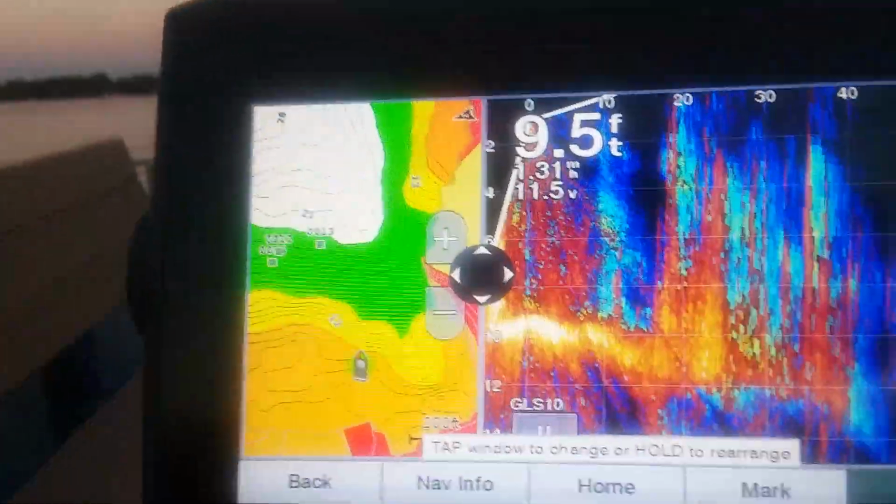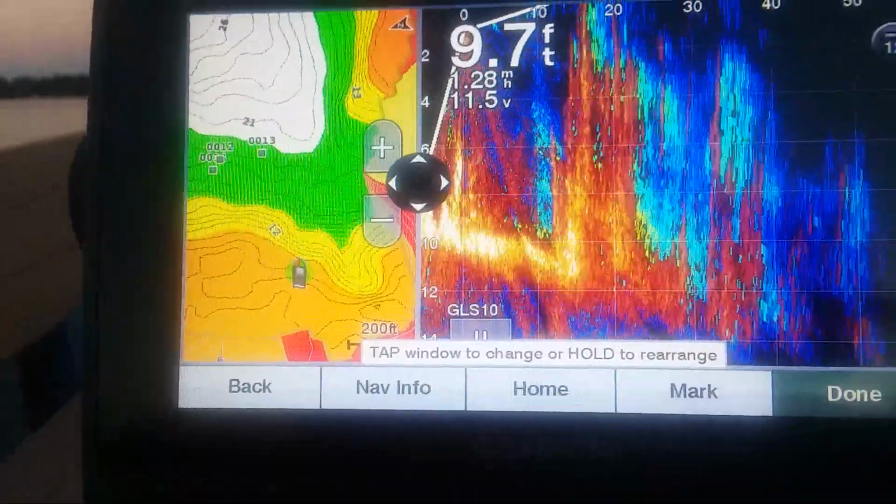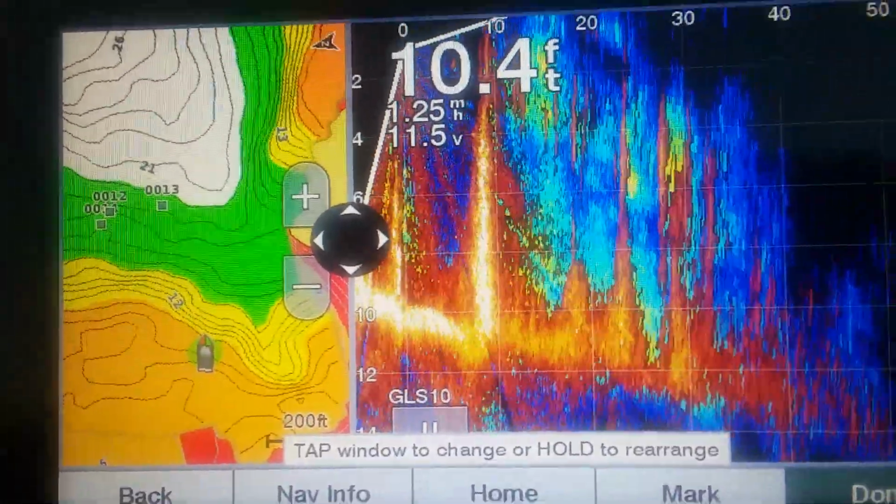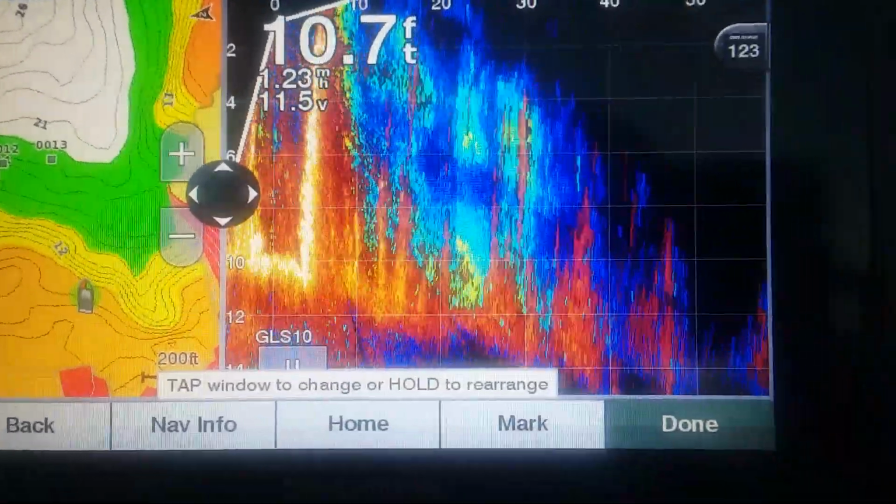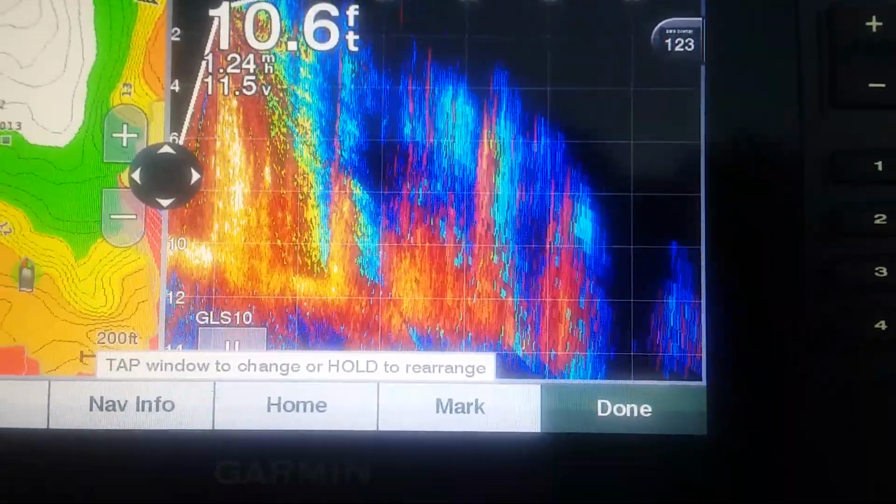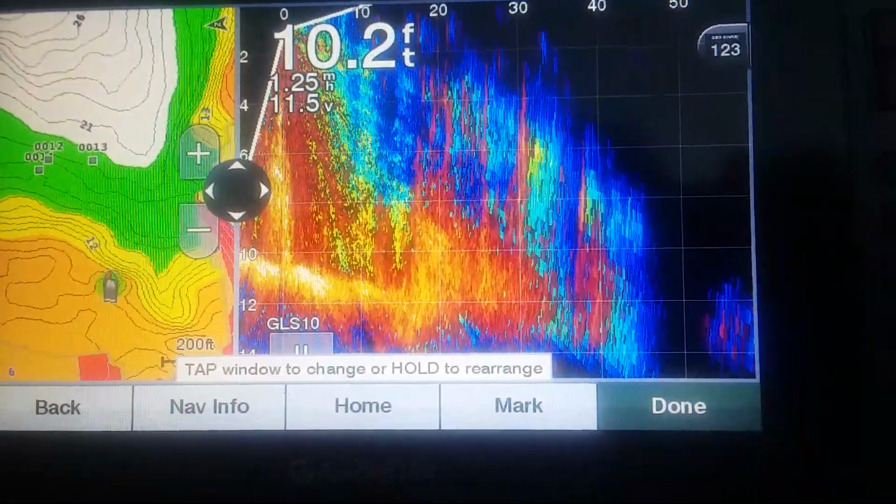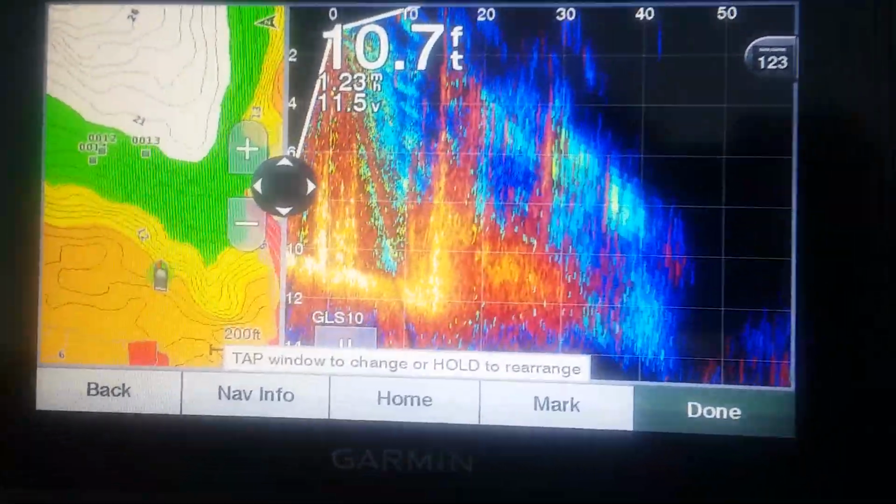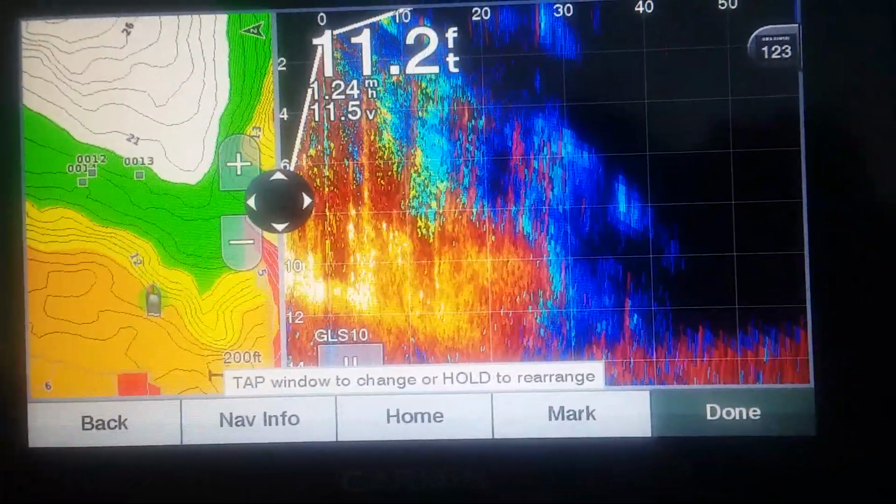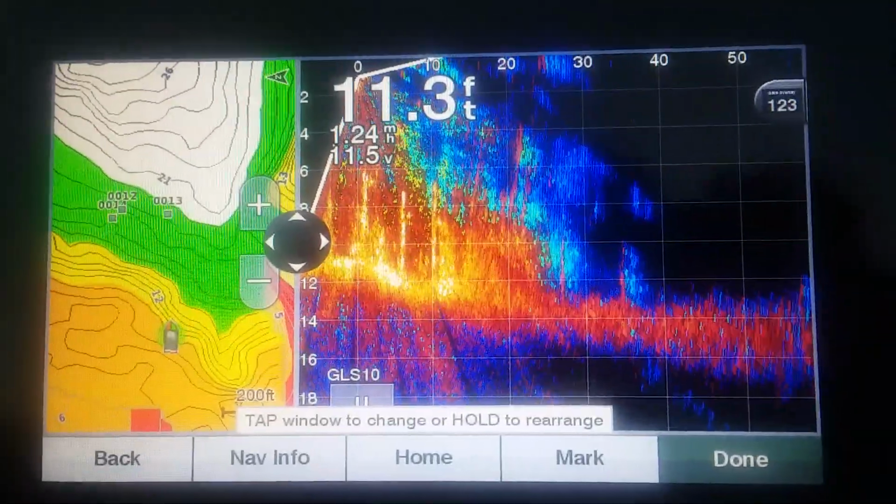Okay, we should be getting out into some deeper water. It says we're in 10 foot now. It's gonna drop like a rock here in a minute. Anyways, when I start using it to catch fish, I'll get another video on here.